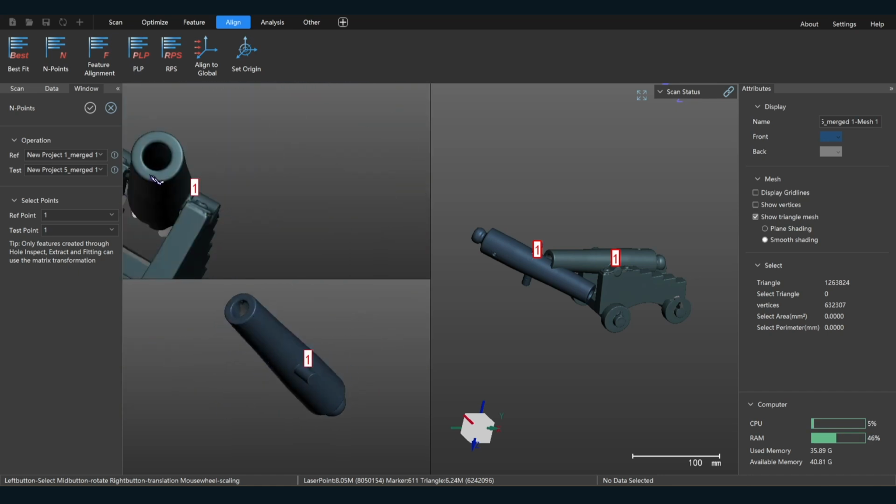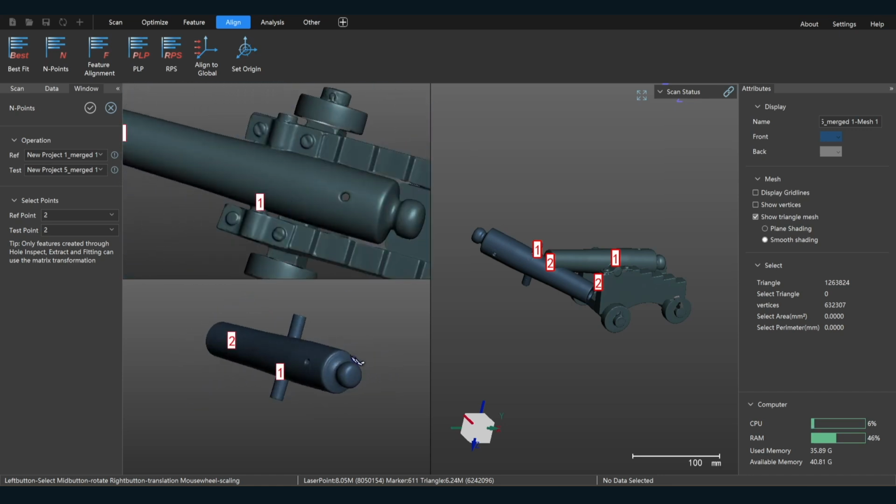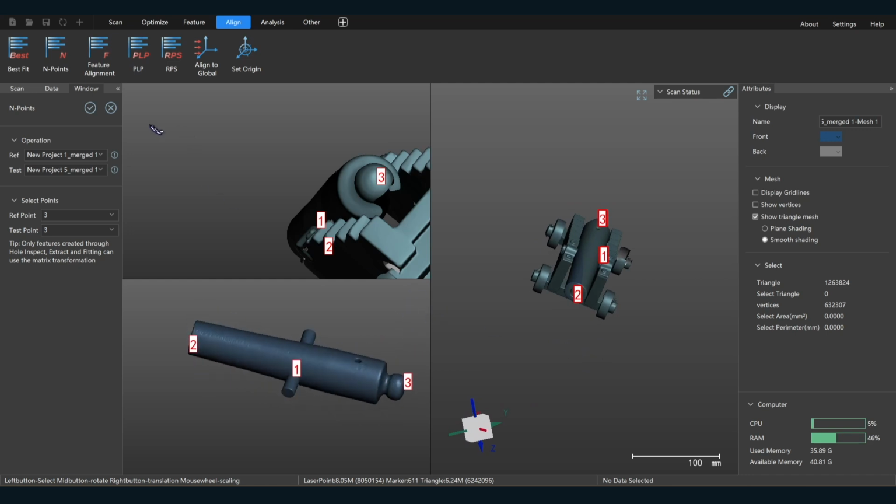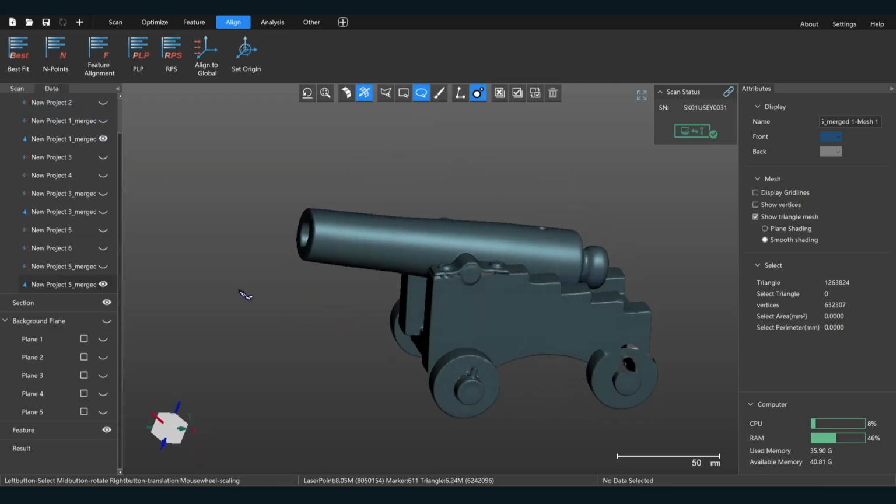Probably maybe the tip of the barrel here. You're just giving it, basically you're seeding this. In other words, you're giving it a good starting point. So maybe the back of this little knob thing here. Like that. So that looks like that's coming together well. So say OK. And there we go.